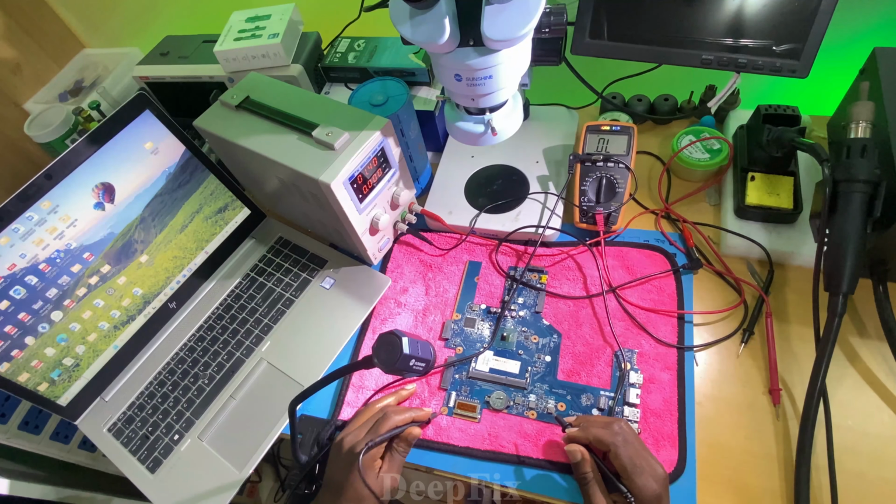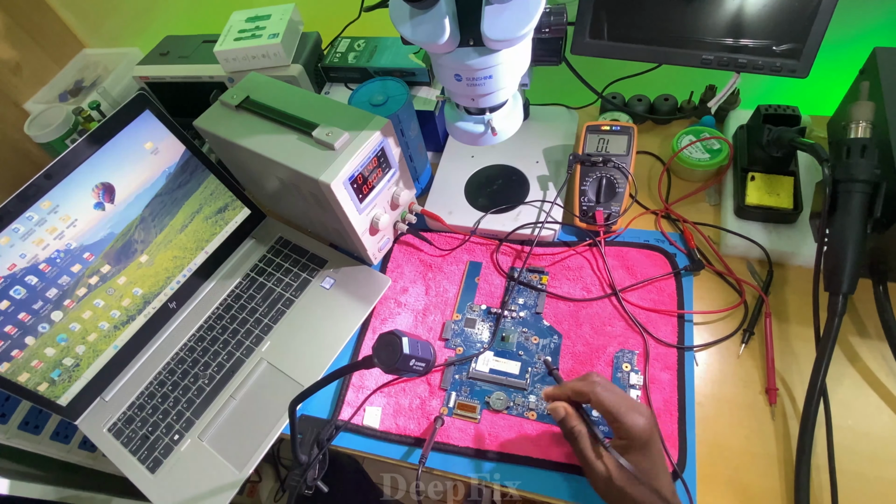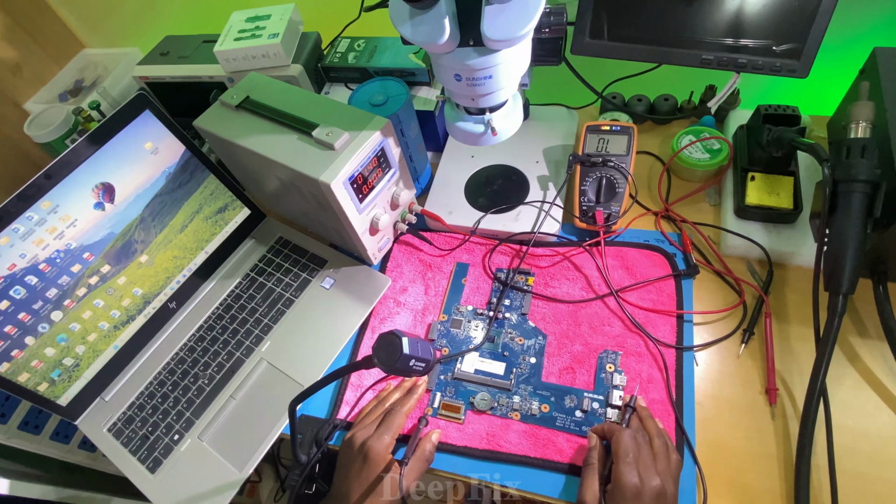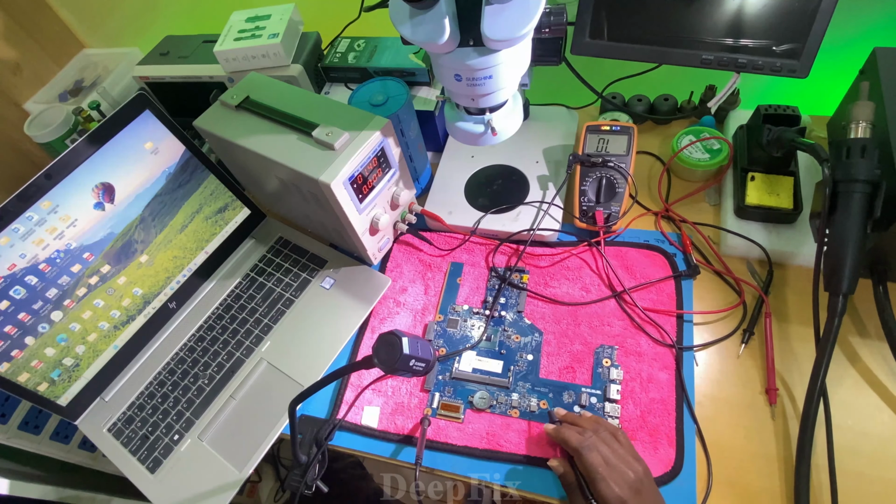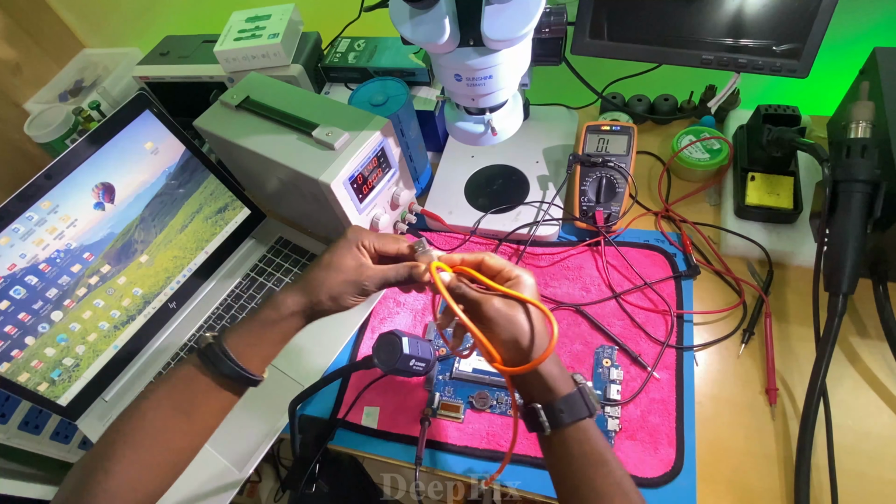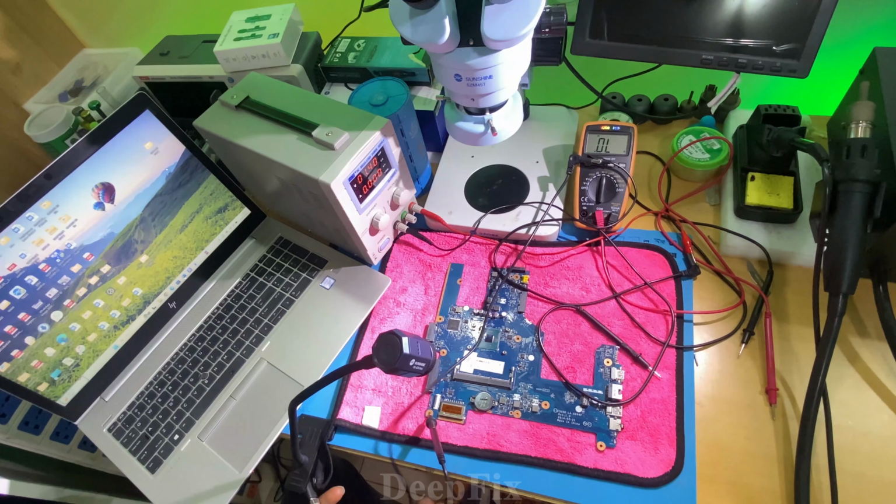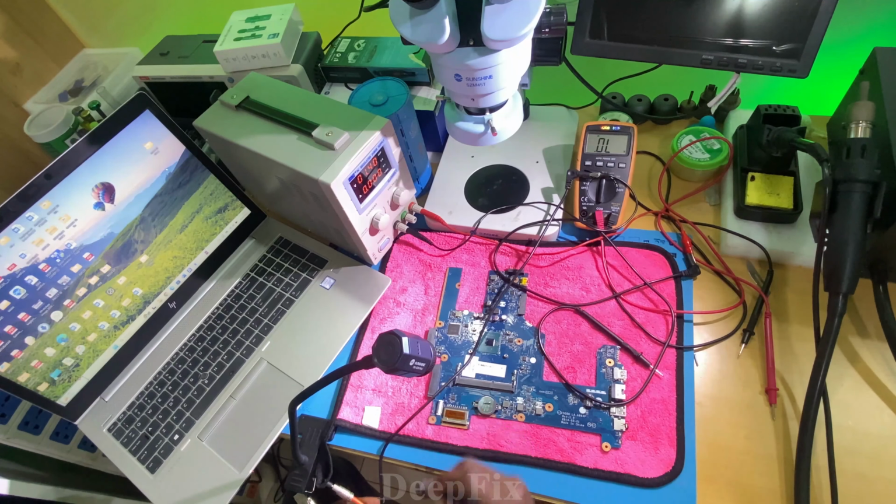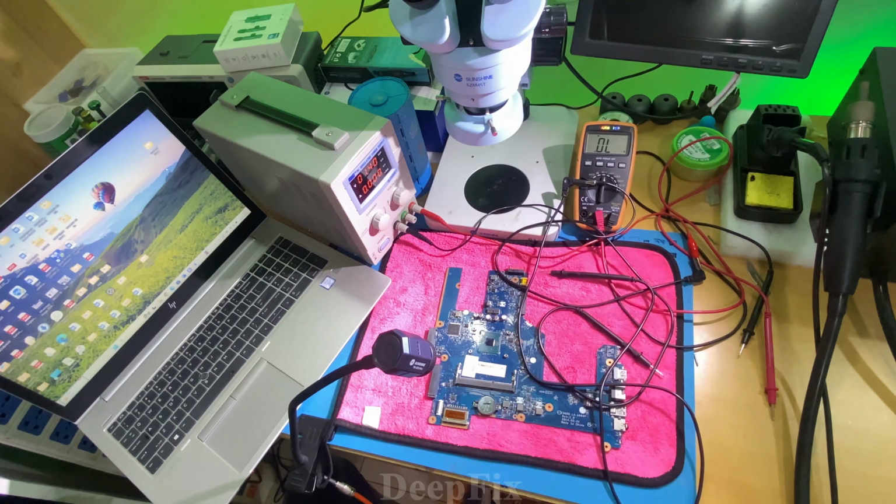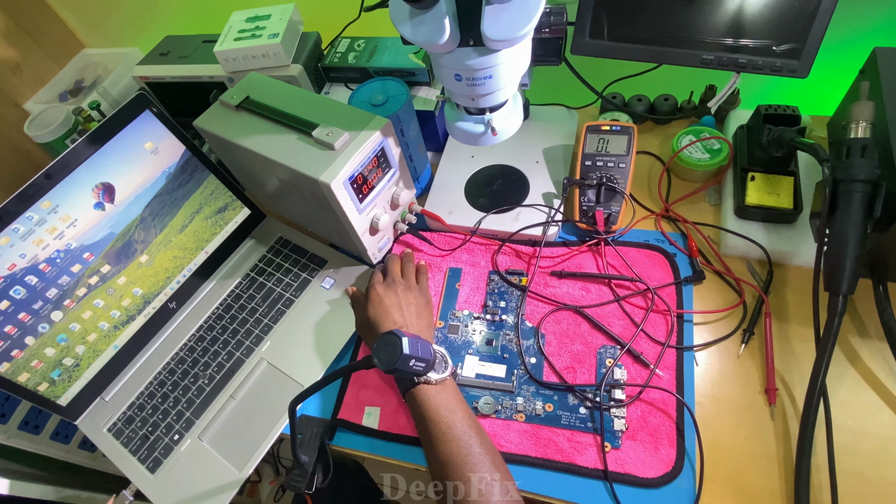I replace this one here, and this one, so I will inject voltage to the component which is showing us a short. After that, we need to connect this cable to our thermal camera. Here we have a port where we connect our cable, and this one will be plugged into a computer by USB.